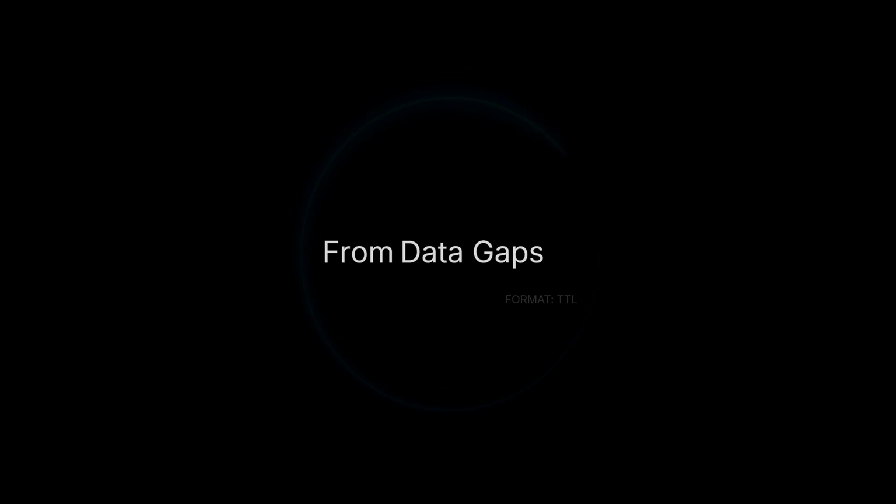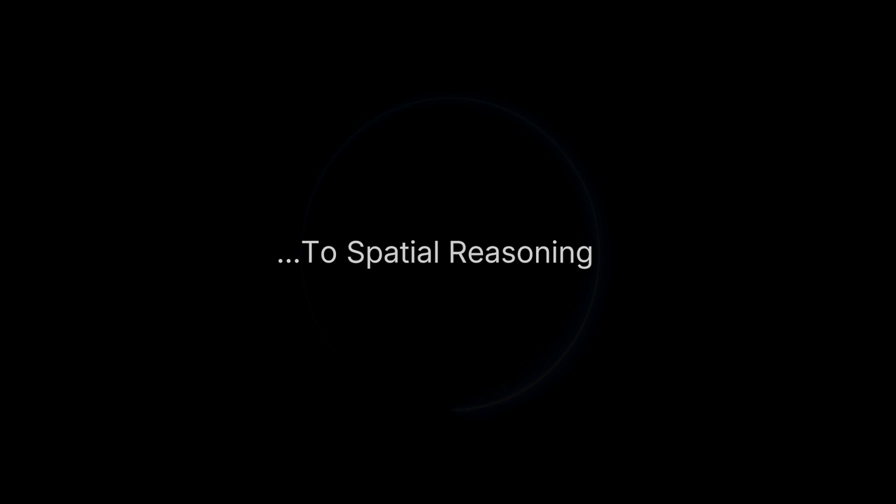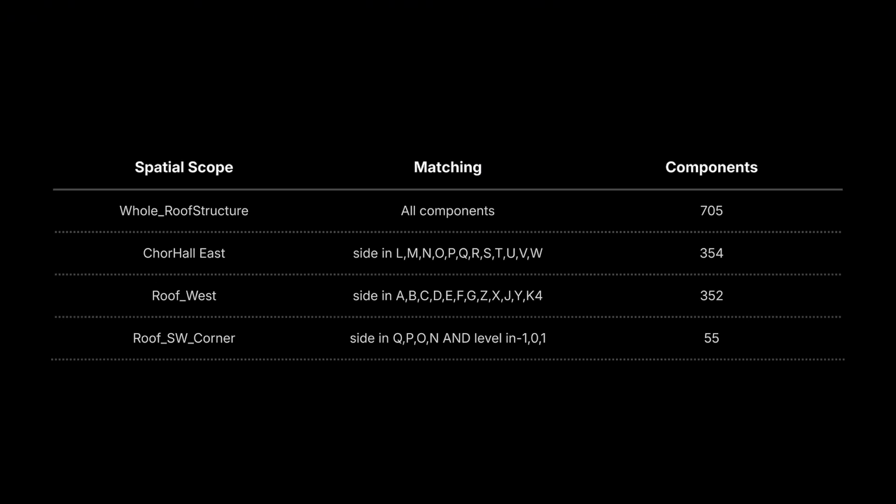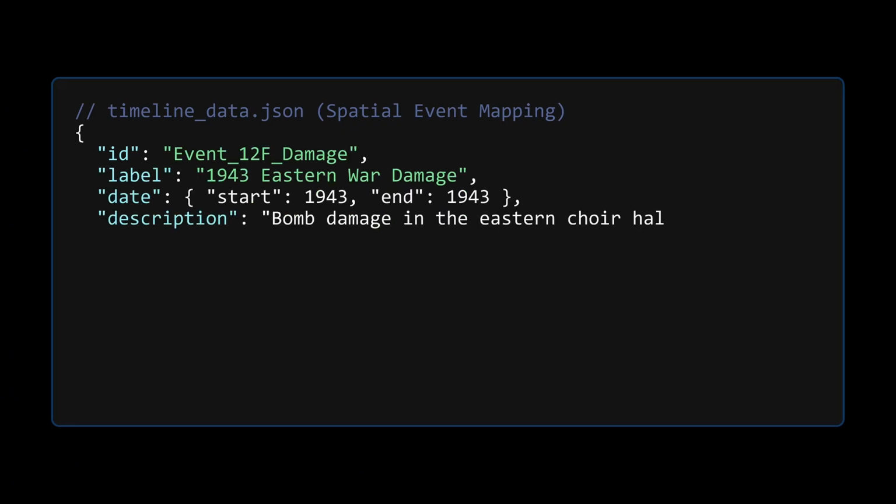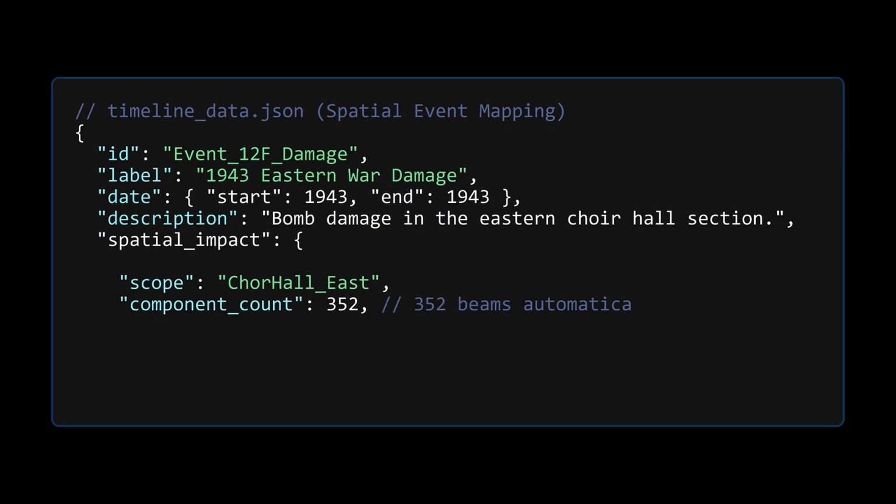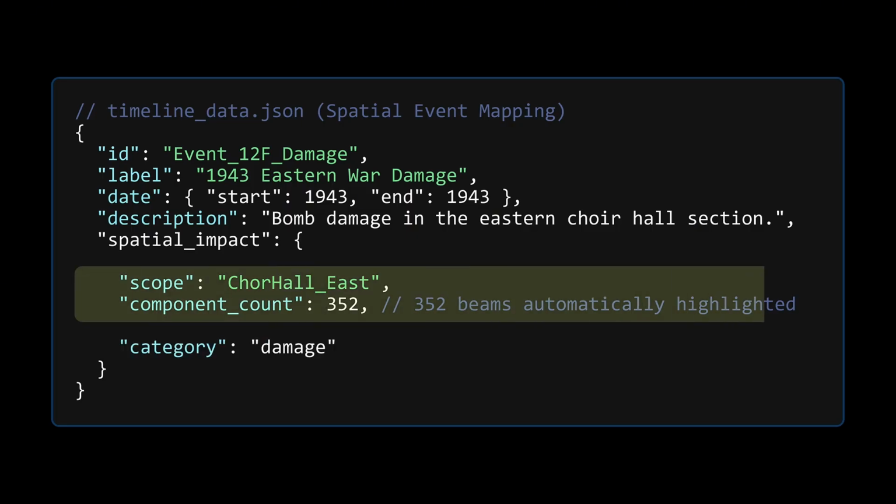But then the data gaps. Some records just say, repairs on the eastern half. No ID, no labels. The system was blind here. Enter spatial reasoning. We defined spatial scopes such as whole roof, eastern choir hall, leading to weak alignment. In this JSON data, the algorithm takes a vague tag like east and automatically captures all beams in that zone.